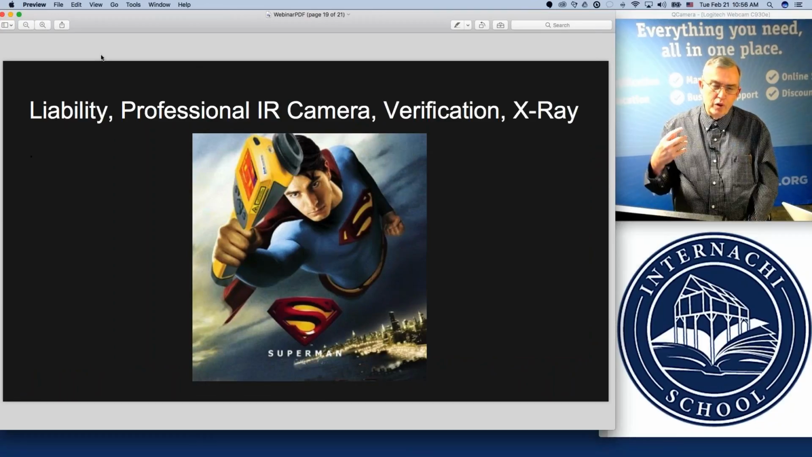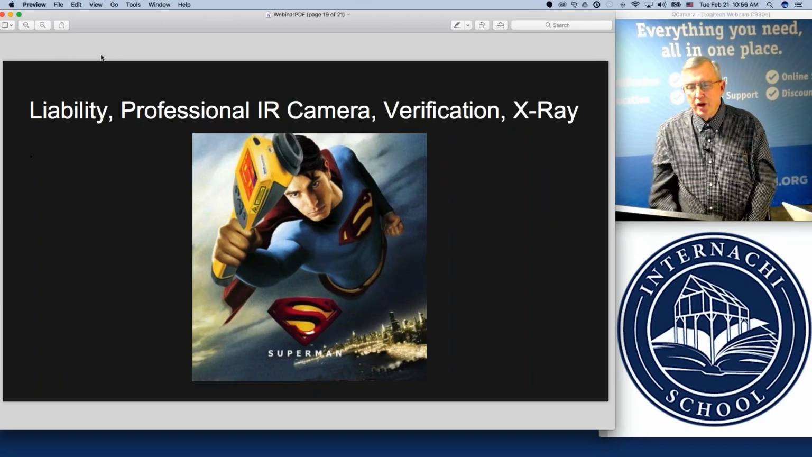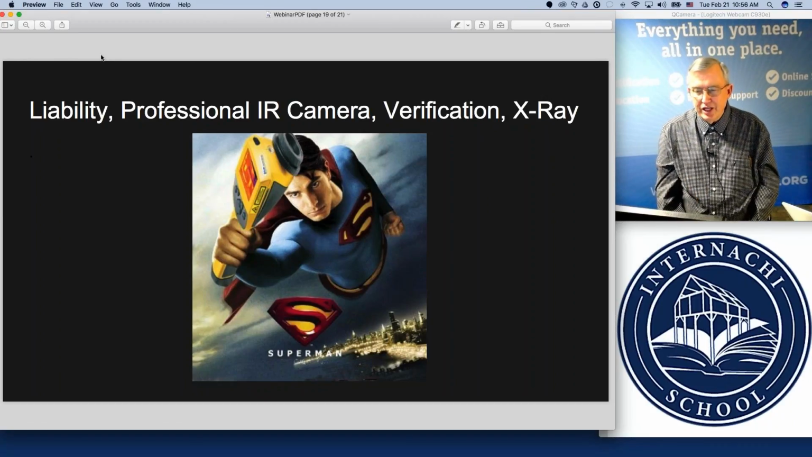The liability issues, you don't want to present too many promises where you're making statements about what thermal imaging can do beyond the ability of the infrared camera. We talk about the difference between infrared technology and X-ray, the verification process, and other reporting and liability issues.